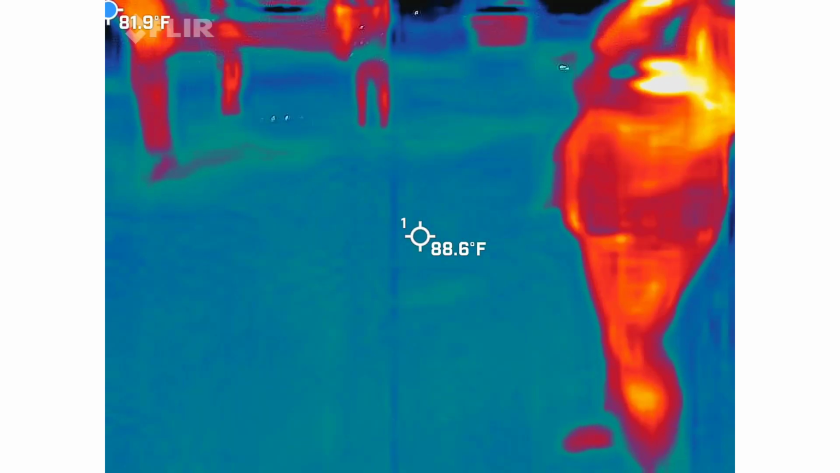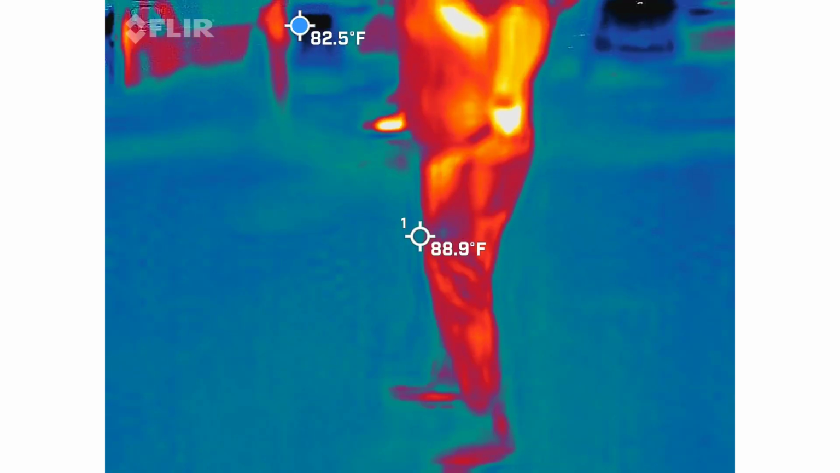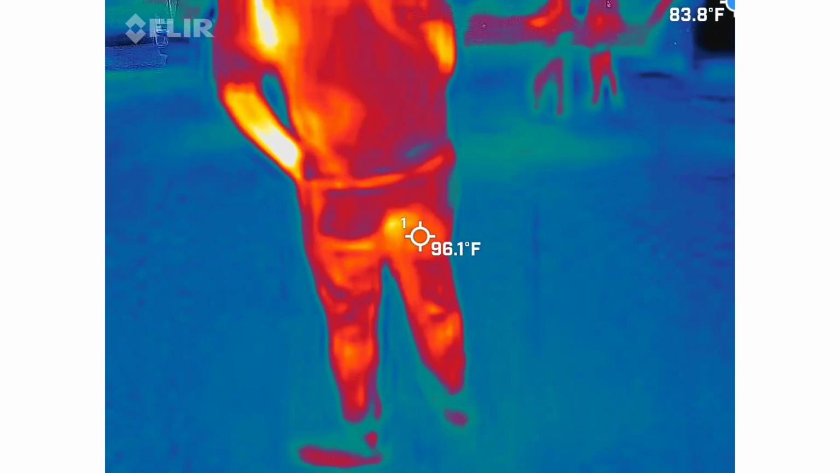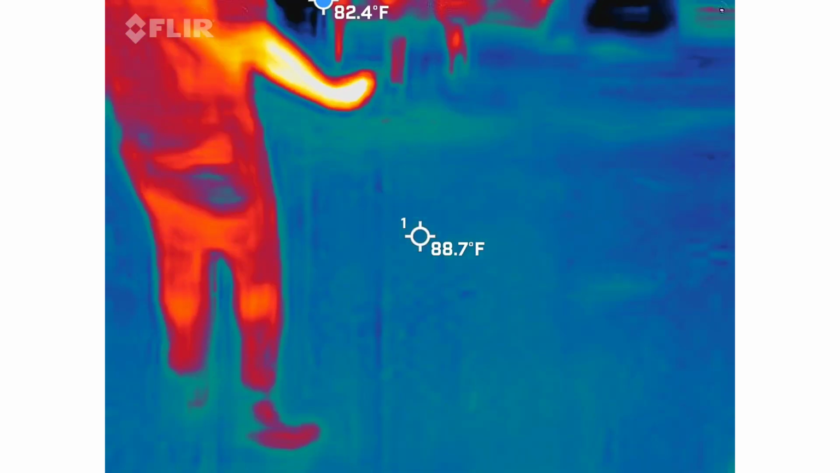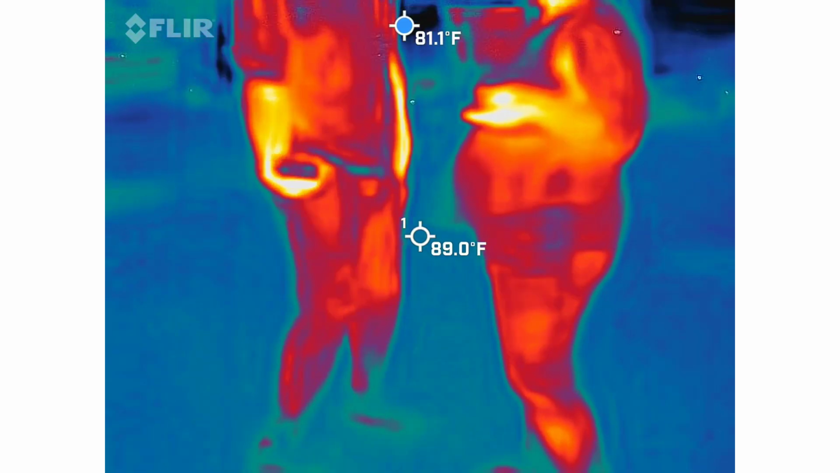How about when we get home? Oh shit, it's going crazy. It's spiking a little bit. They're all red.